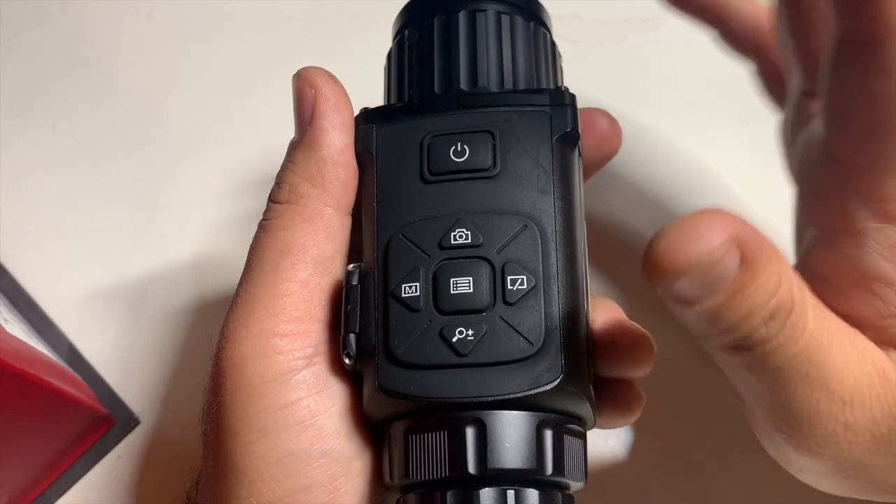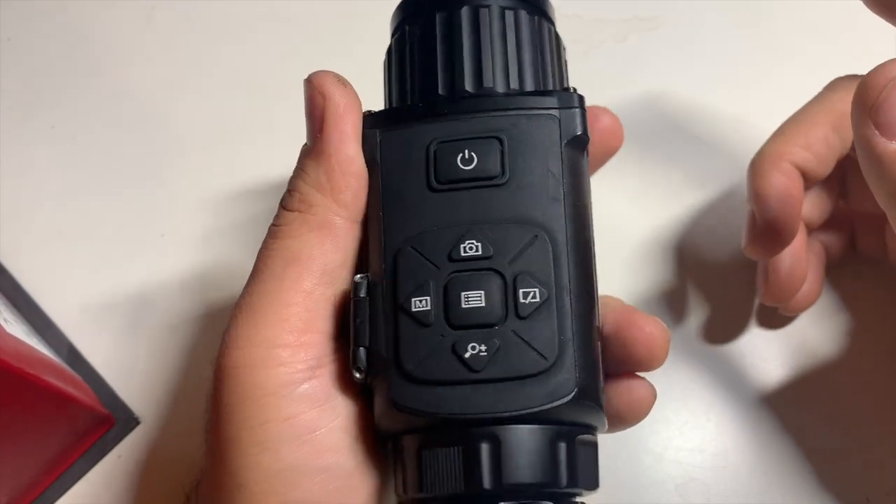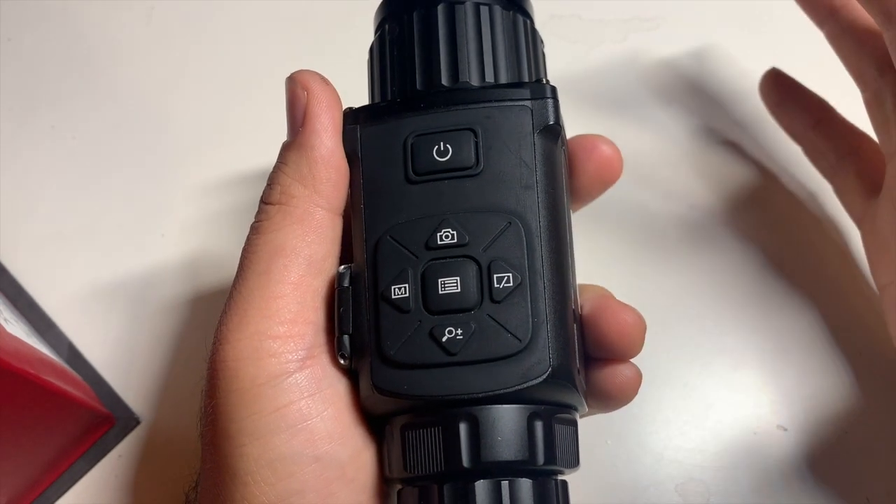When it comes to thermal scopes, here are some cons. I didn't know this, but for whatever reason, glass is a thermal barrier, kind of like a photonic barrier for night vision. When there's glass or windows, especially, you cannot see through them. And that's something to keep in mind. Another thing to keep in mind is that when you're using thermal scopes, you become a little bit more mindful of heat and sources of heat.